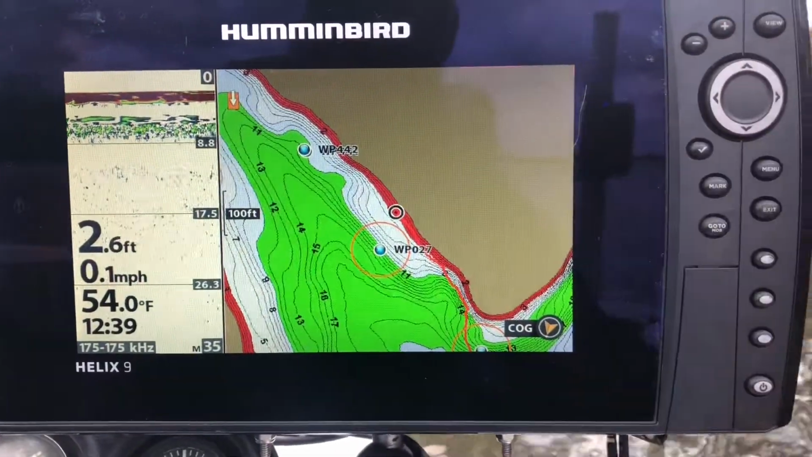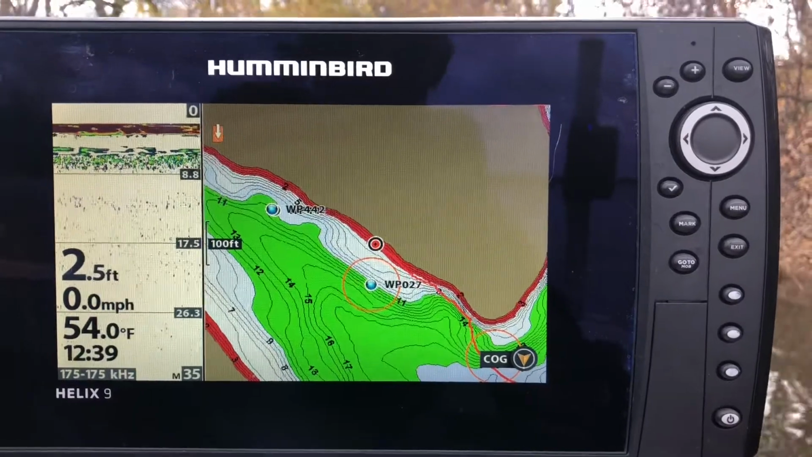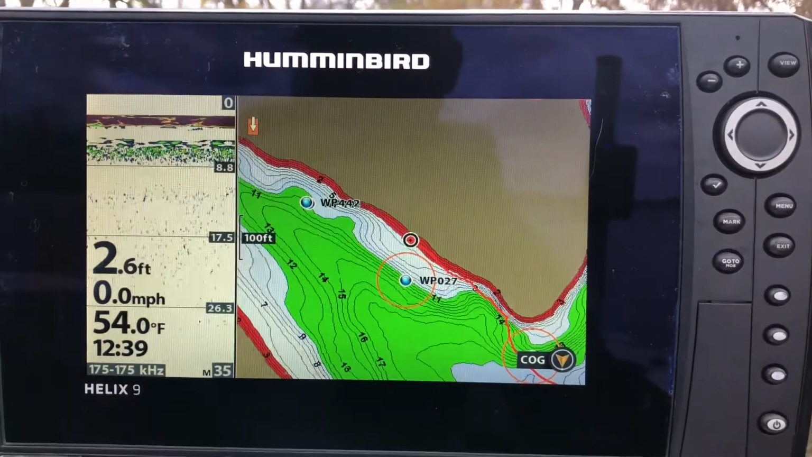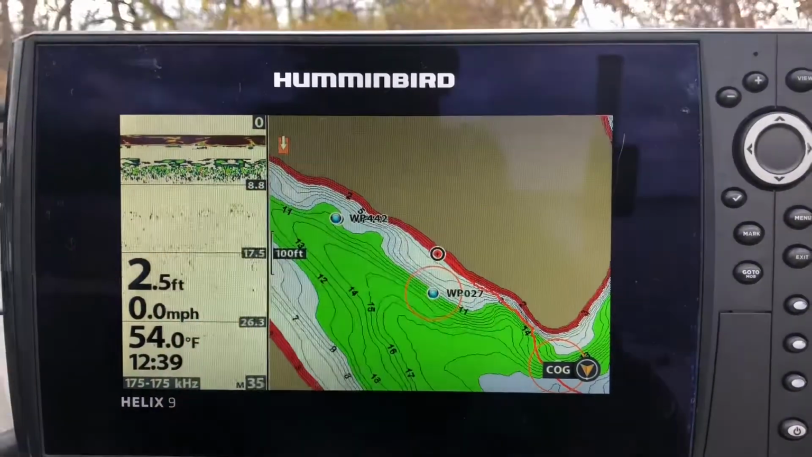Yeah, that's kind of a quick rundown about how I've got my graph set up. Nothing too complex, just nice and simple. We'll get into sonar and actually driving so it doesn't look so crazy here in a little bit.